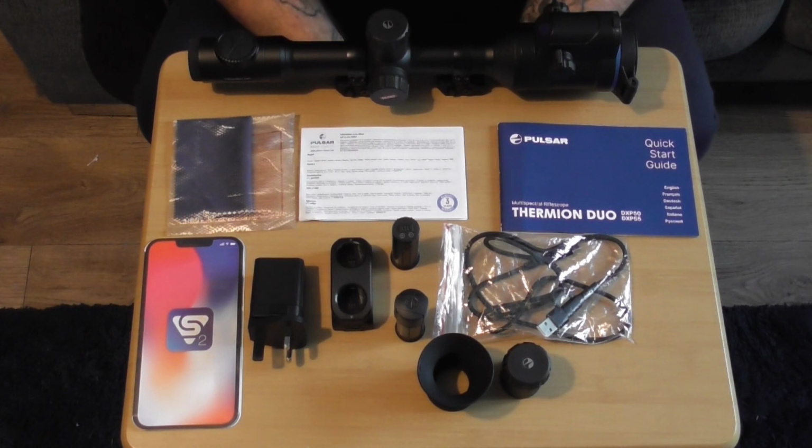So I'm just going to run through some of the specs about the scope and then give you guys my opinions, what I actually thought about it while I had it out in the field.